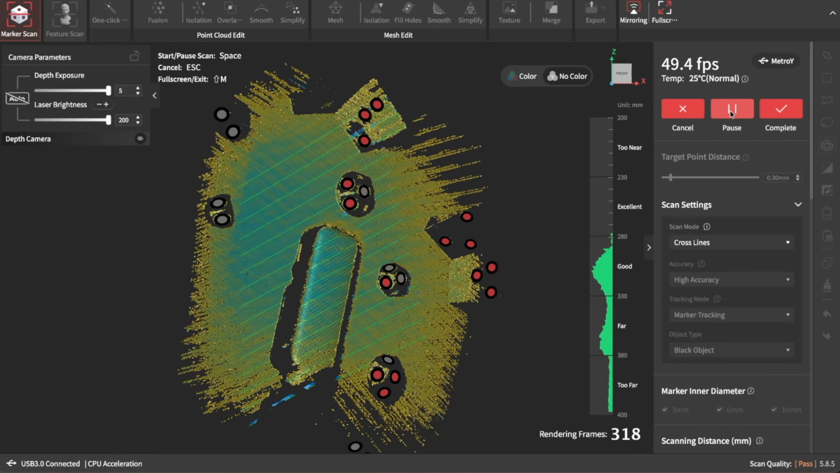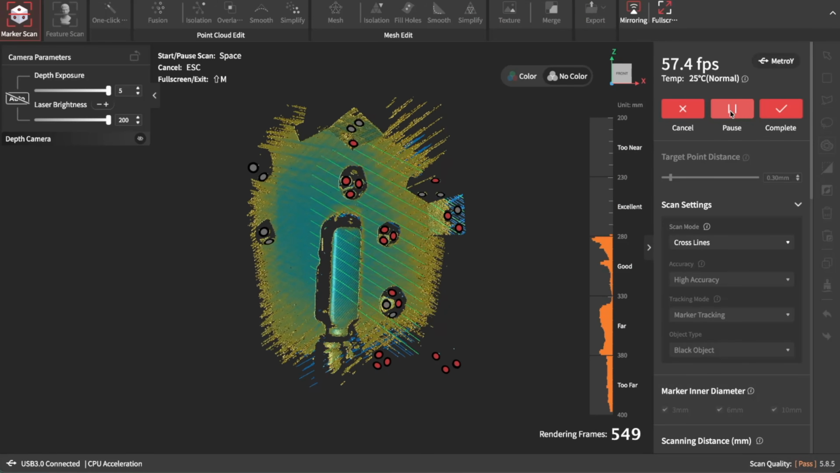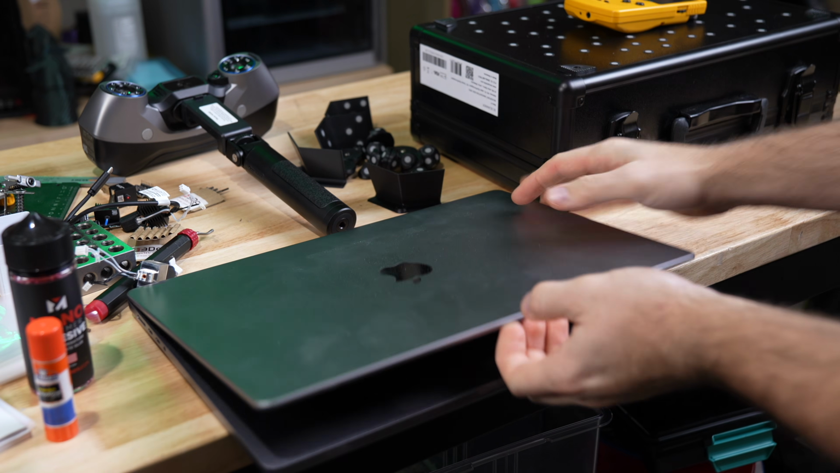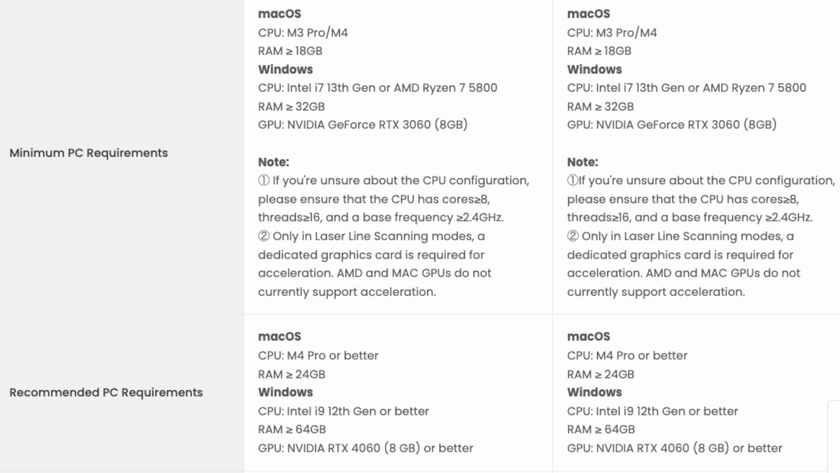One thing I learned very early on is that capturing and computing the data gathered by the 3D scanner is pretty demanding on your computer's hardware. My daily driver is a MacBook with an M2 Pro CPU, and that's actually below the recommended specifications for this scanner.